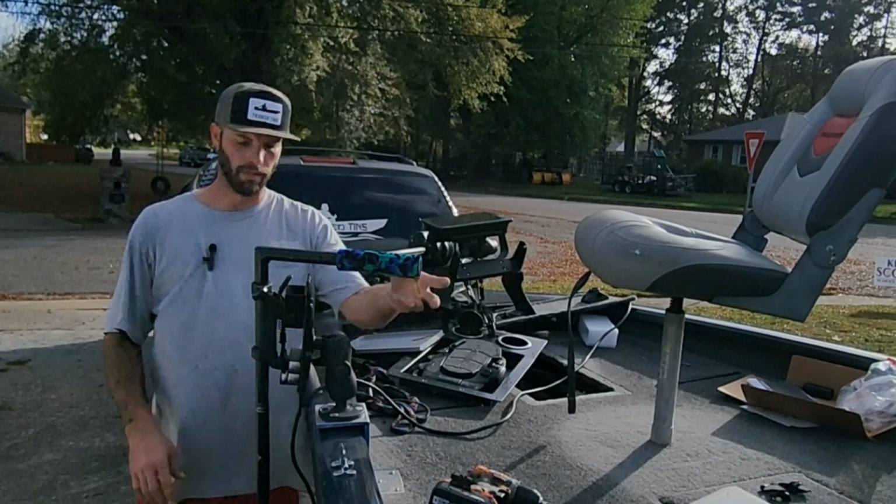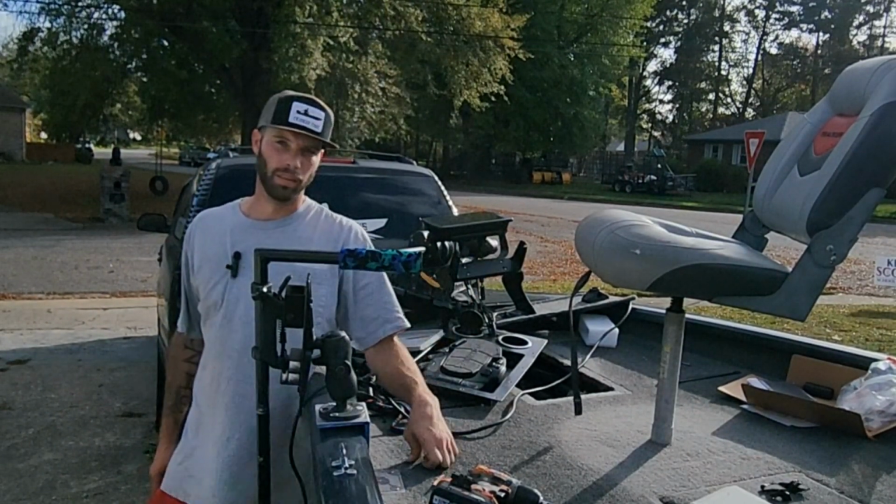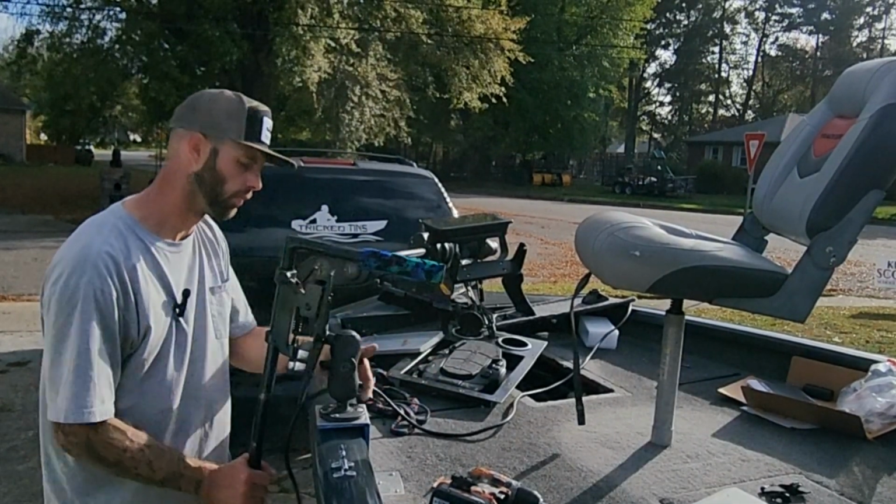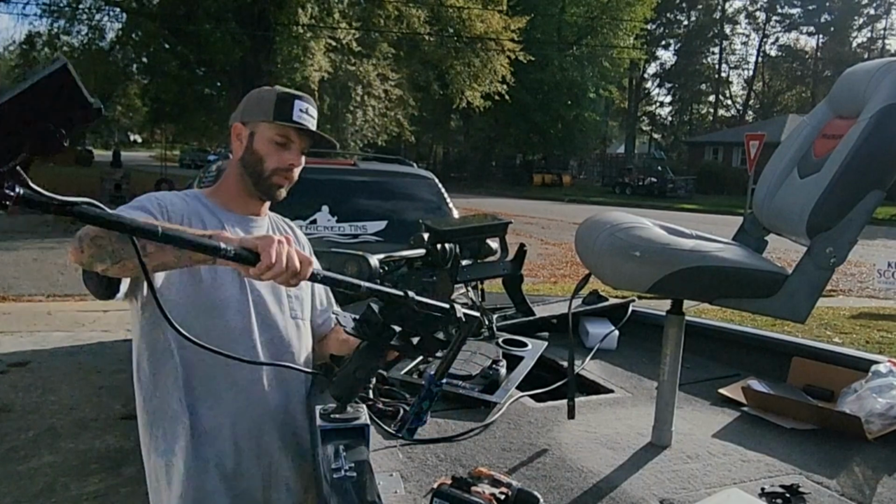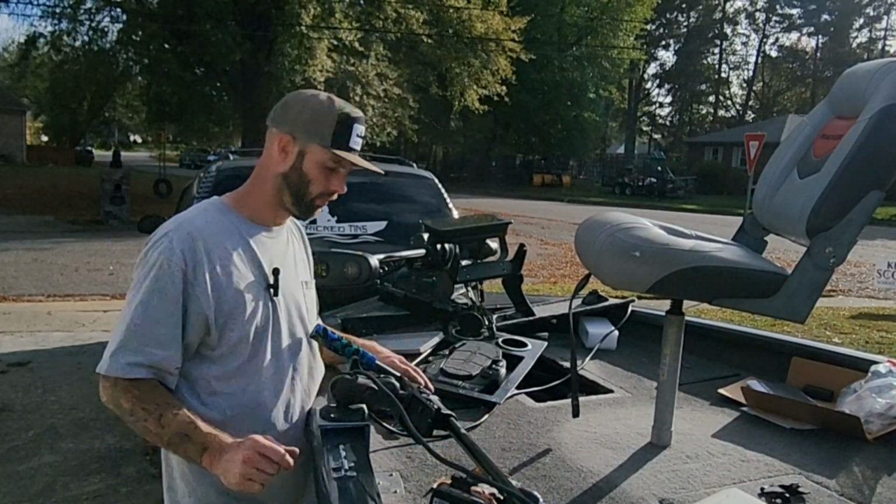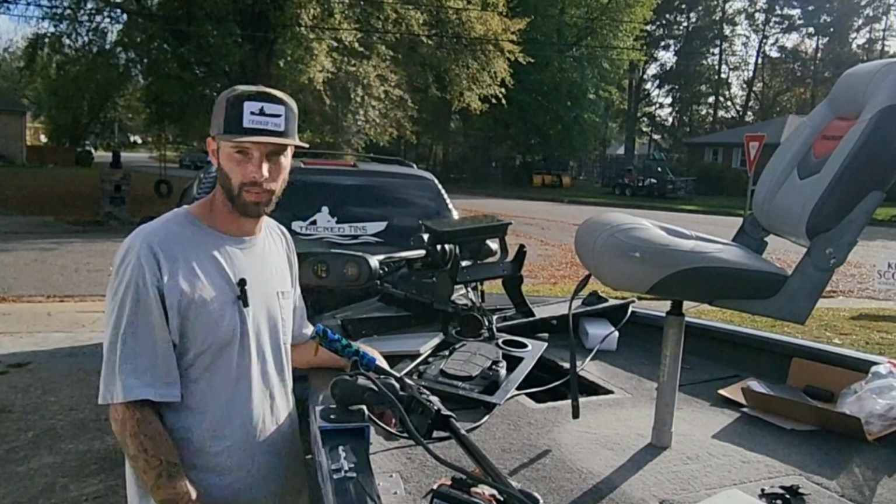Cool, so you see what we got now. We'll be able to move this thing around. Hopefully it'll be good. When I'm done with it, just loosen it up and lay it right up on the deck. It'll be perfect. Let me get all this stuff cleaned up and put back together. Let's get back to work.